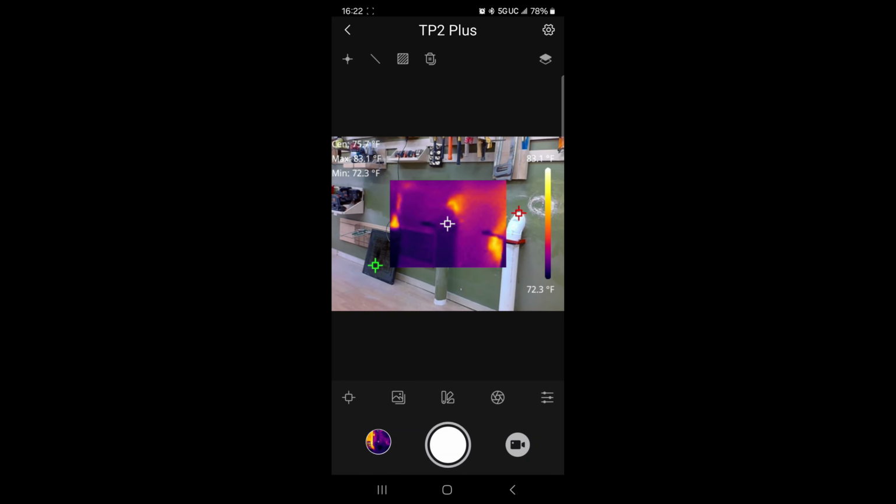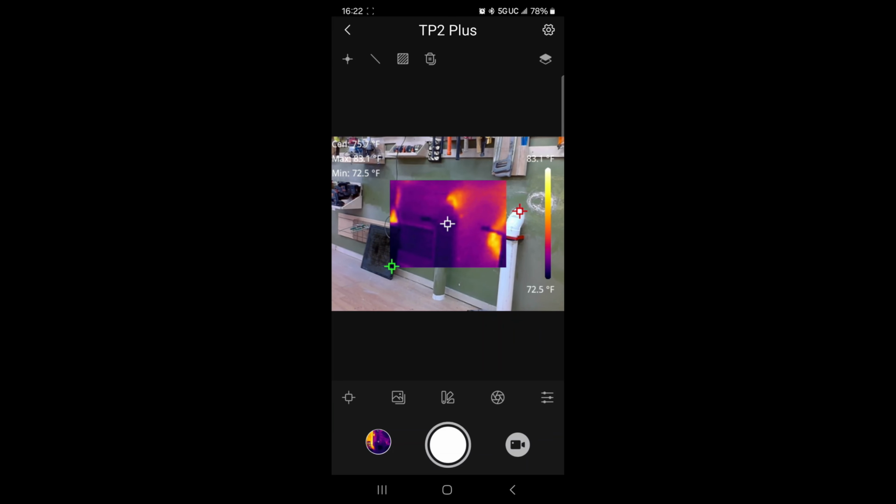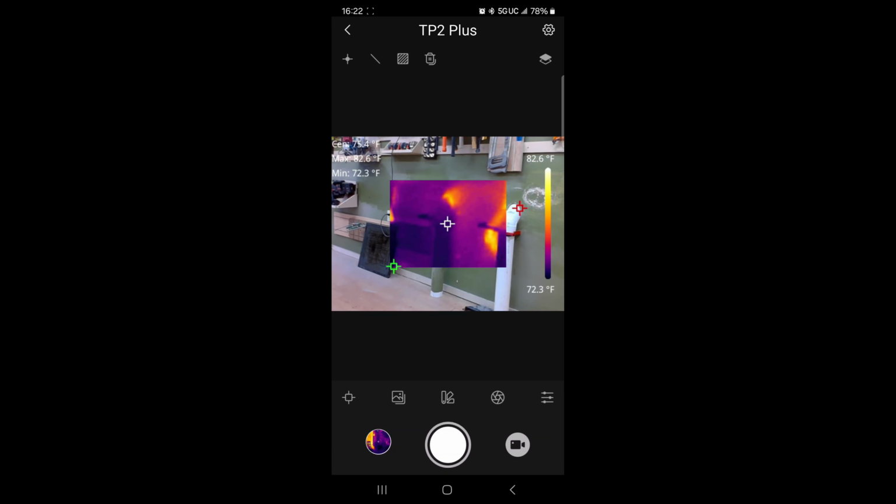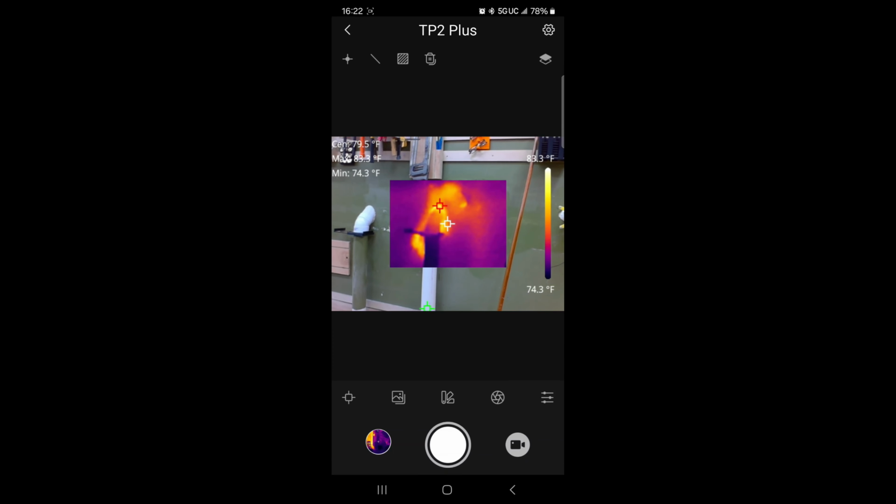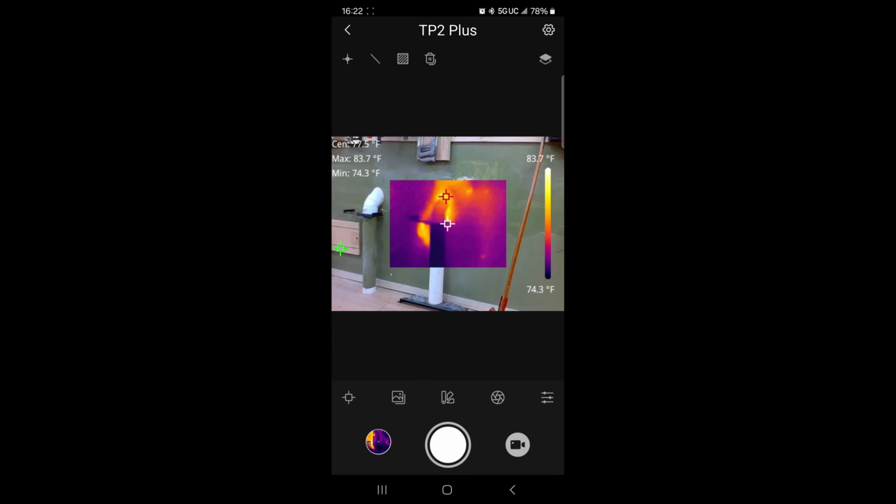However, you see the red one is still over there on the dust collection pipe, and that green one is still jumping around on that little metal tray, because even though we are not scanning those areas with the thermal image on the screen, the camera itself is still scanning it thermally, and it's still identifying the hottest and the coldest spots on the entire screen, not just what has the thermal area. So I can actually look over here and see just what the difference is of the temperature.